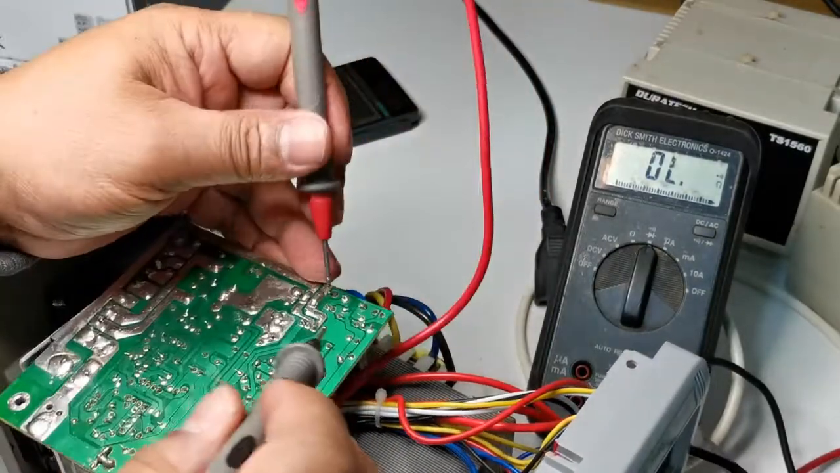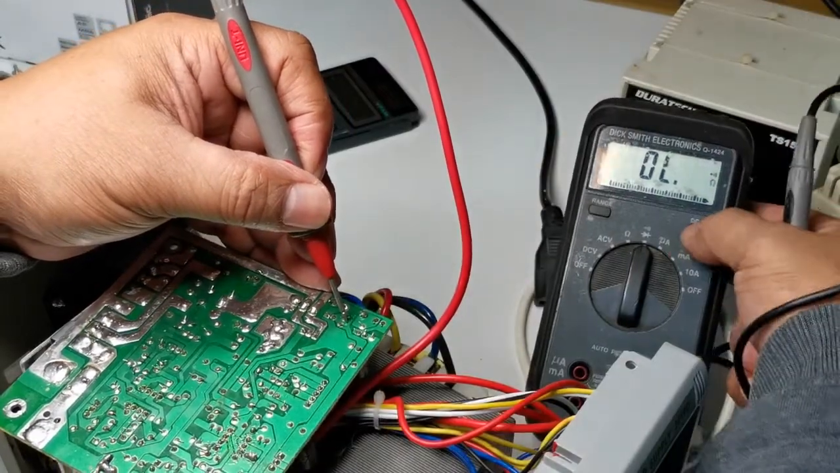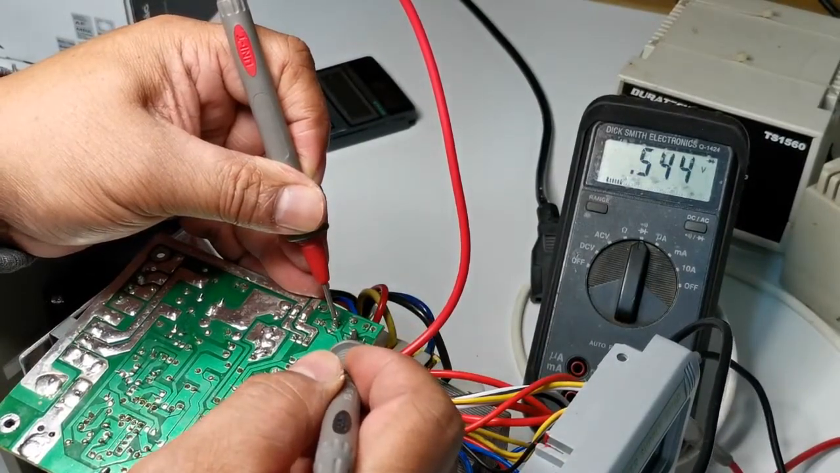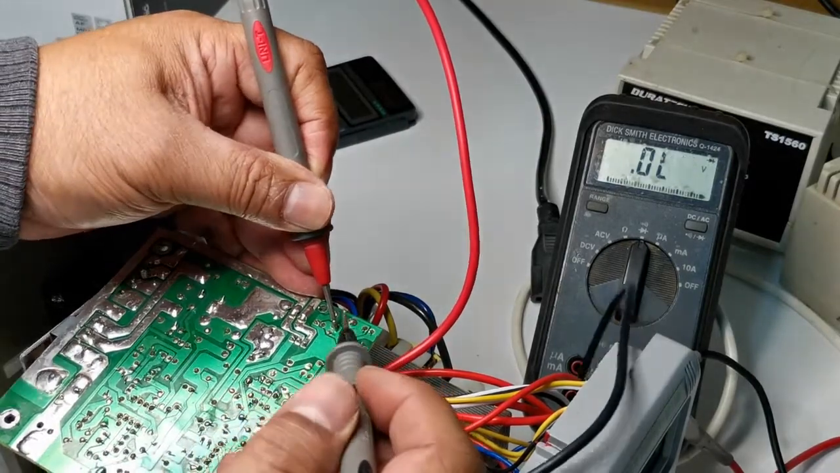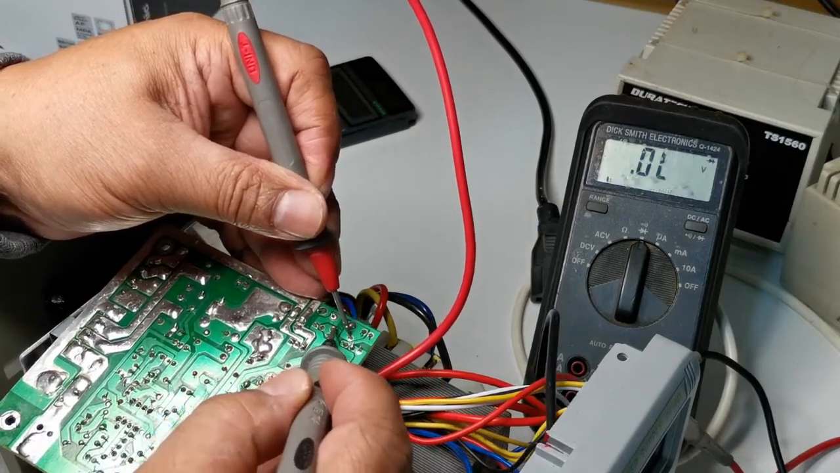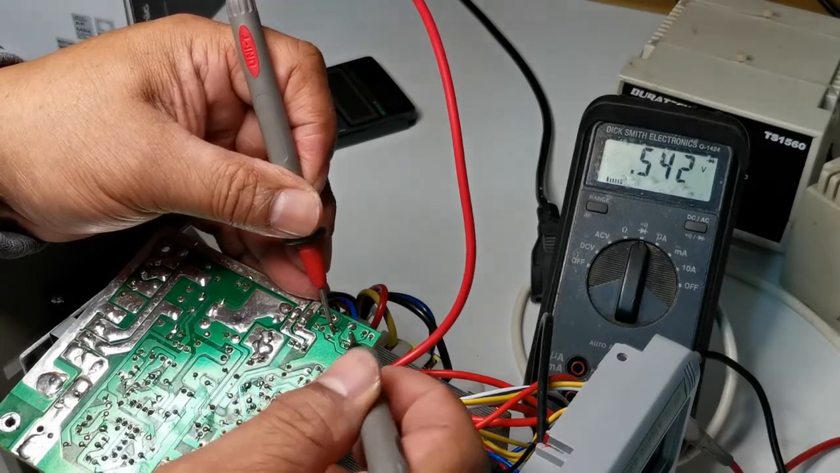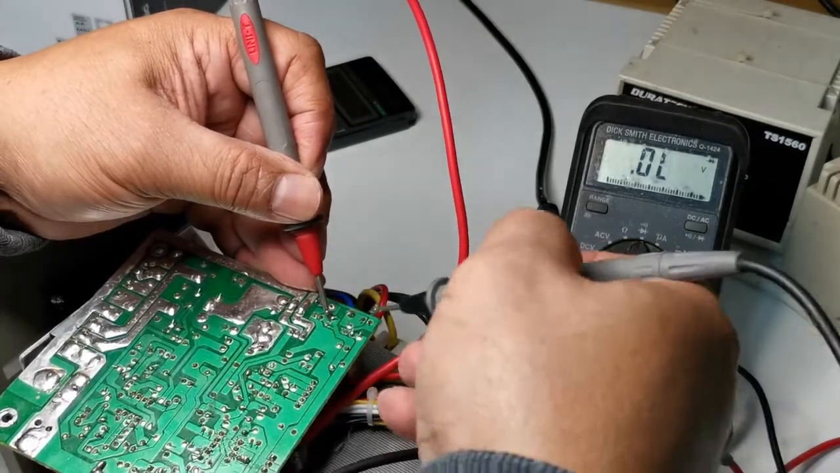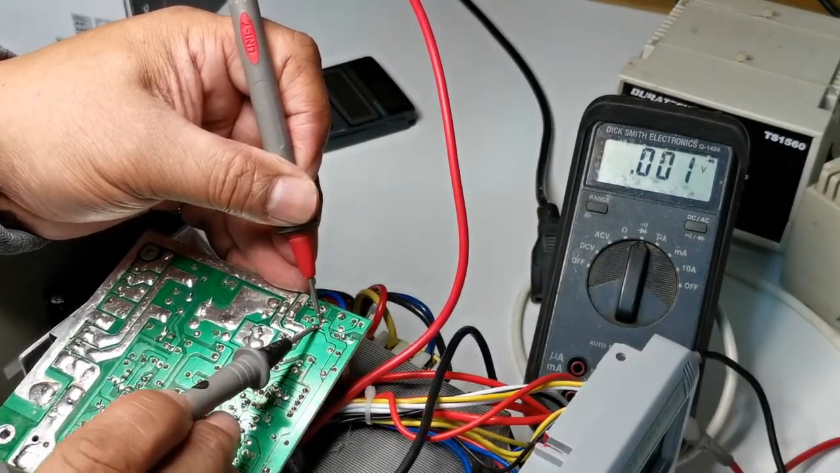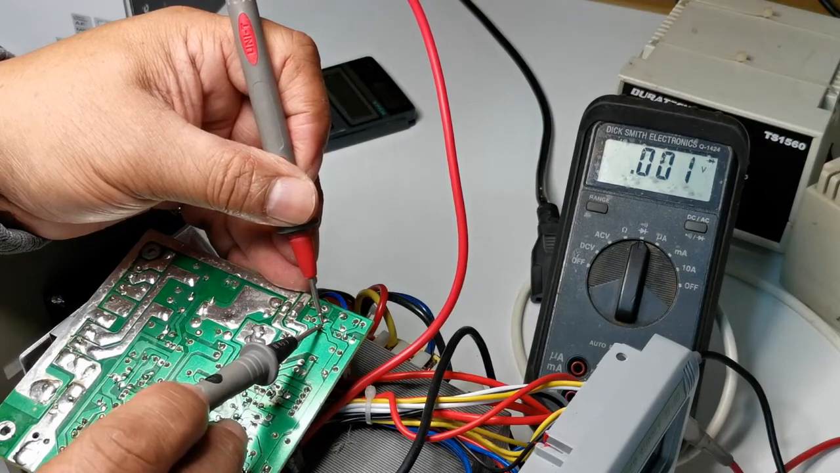So here is connected to a diode. We set the meter to diode. Okay, 0.5, that's a forward voltage. That's reverse. So this is a negative voltage coming from here to that point, and I believe this must be coming from one of the output taps of the transformer.